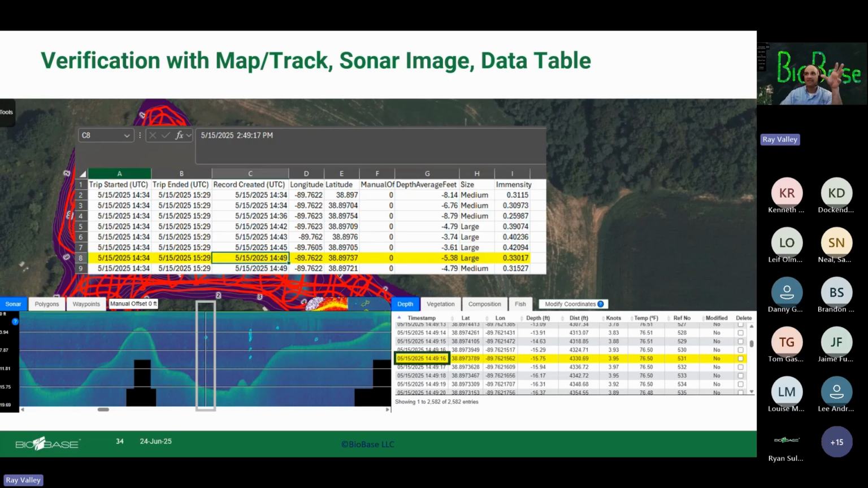And if that timestamp is corrupted in the file or it doesn't have an embedded timestamp, you can't really do much of this mapping. So anyway, we can pair all that stuff up and we can see here's that large fish.